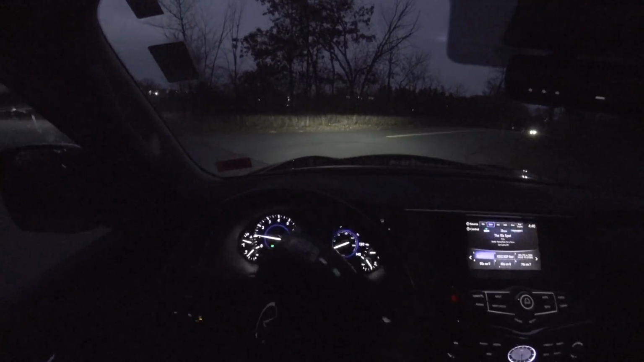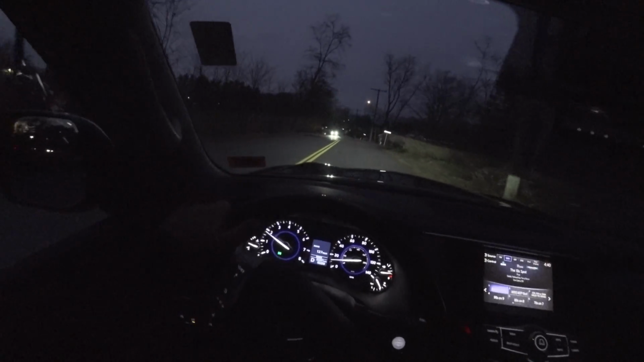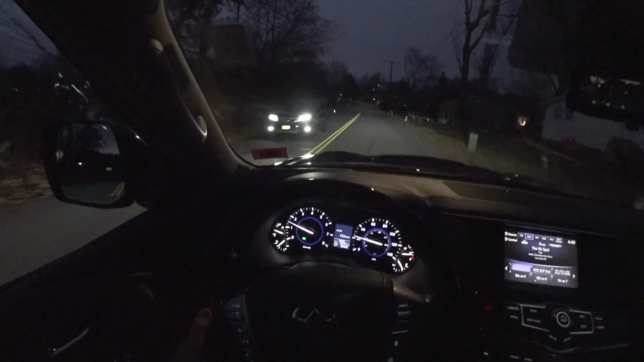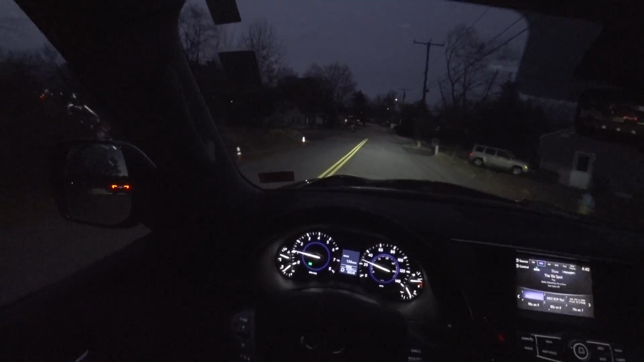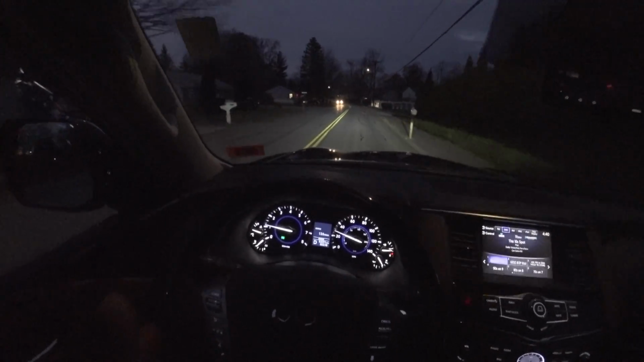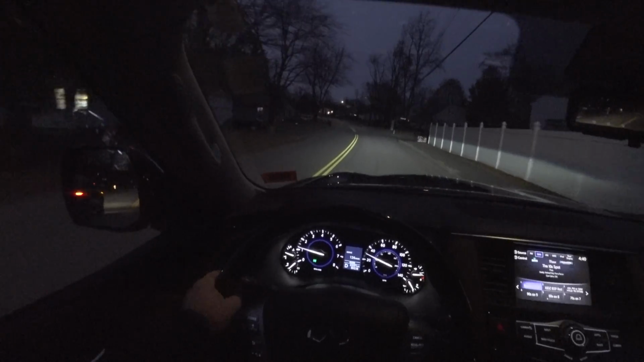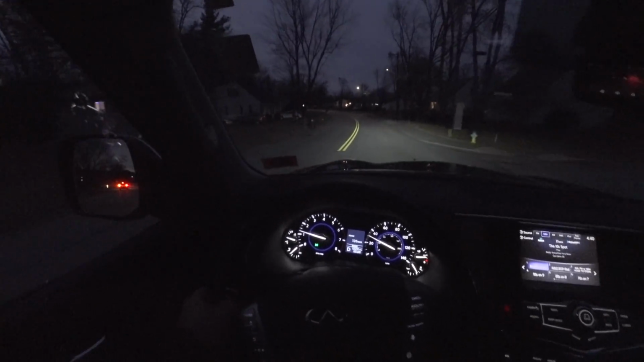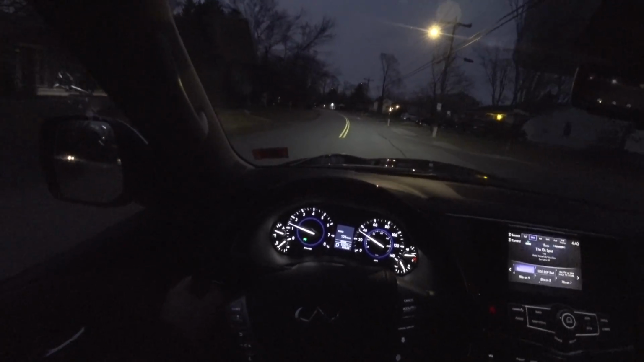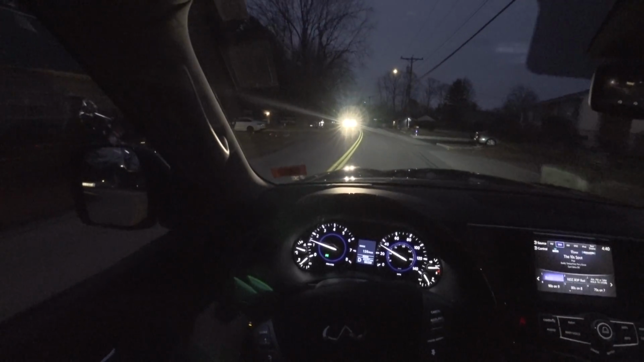The headlights are adaptive with steering input, which is huge, and onto the road. QX80 is powered by the 400 horsepower 5.6 liter V8. Thank you, INFINITI, for keeping the V8 around. Again, this is a 2018 model. Obviously, still around for 22. No major redesign yet. Just slight infotainment upgrades. Well, not slight, it's pretty major, but